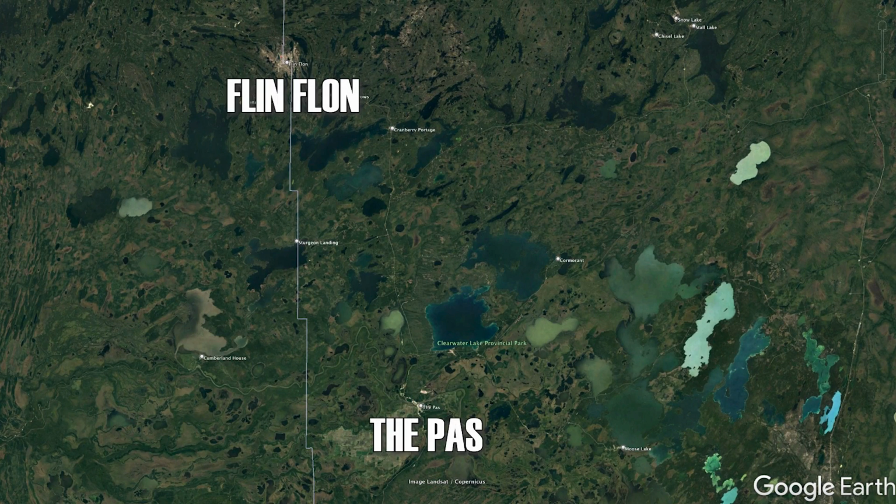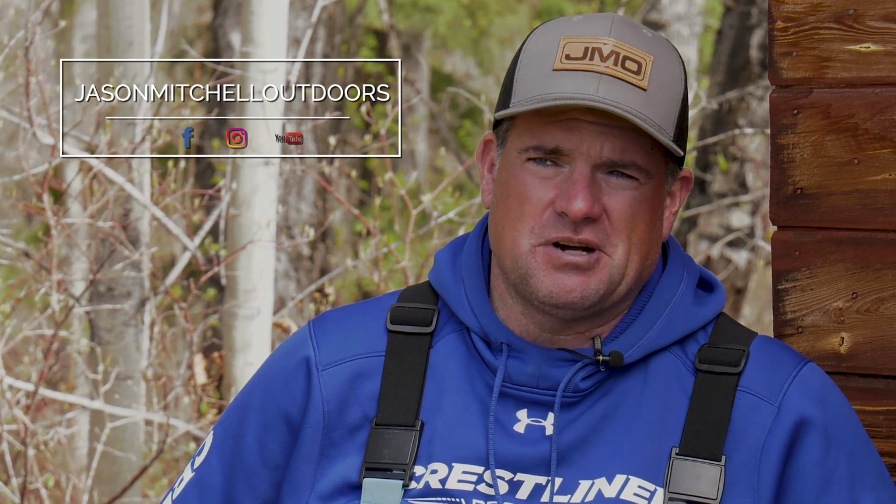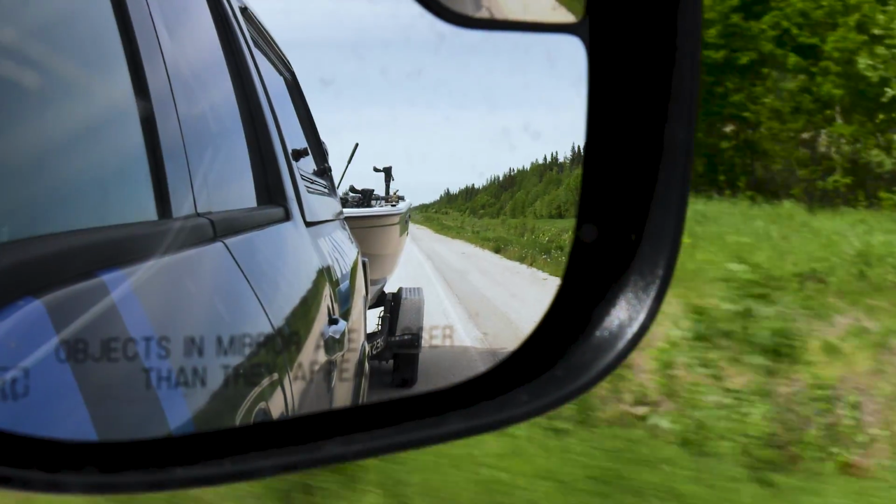And the beauty of this today is that there've been people coming up here for years that can tell you stories about driving down gravel roads and tearing the axles off of boat trailers. But it's all tarred roads. It's all pavement all the way up here now.